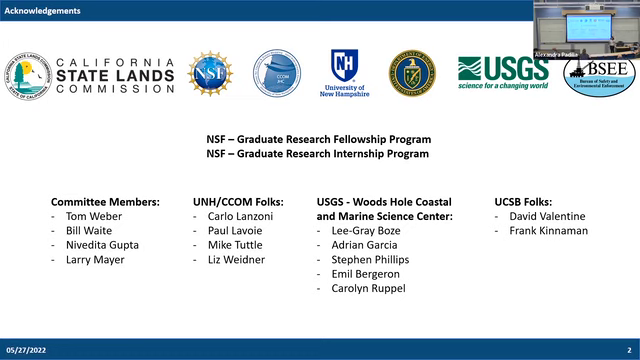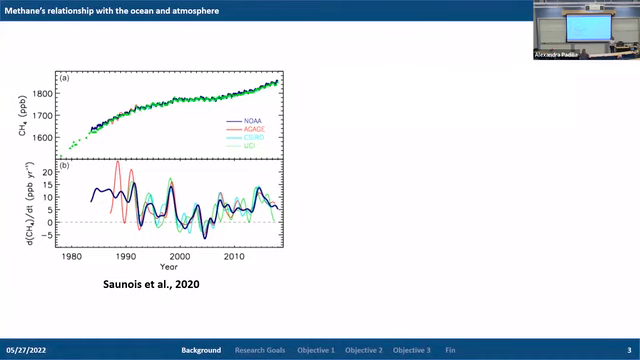With that, we're going to talk about methane. Before we go into the ocean, I want to talk about methane in the atmosphere. As we know, methane is a greenhouse gas that contributes to climate change. And in 2018, the estimates of atmospheric methane concentration were approximately 2.6 times higher than its pre-industrial equilibrium values measured in 1750.